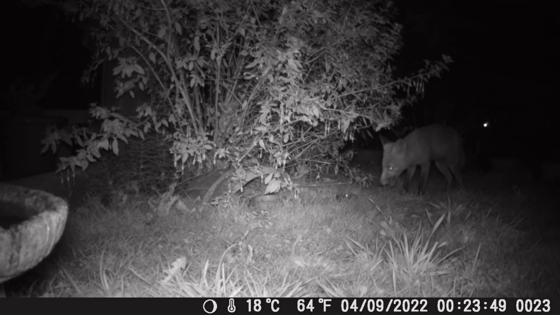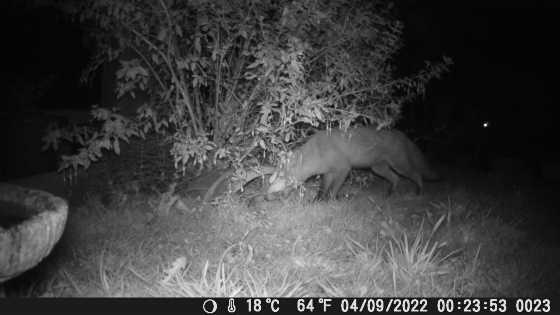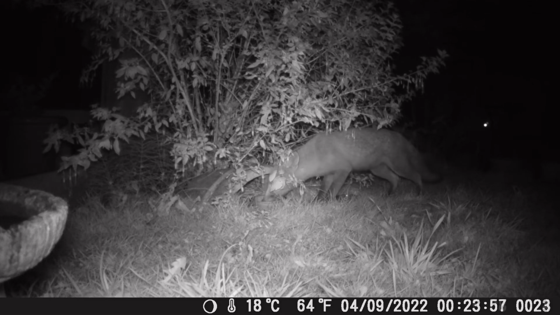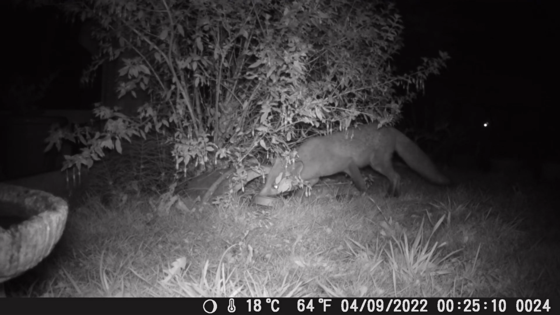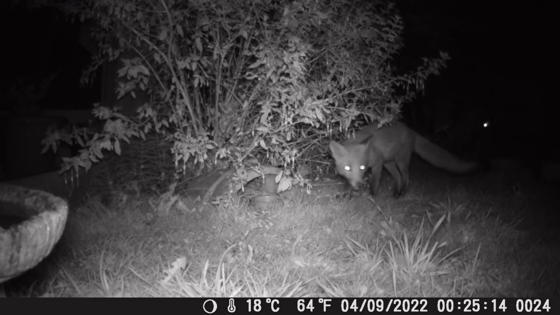Now, I know very, very little about foxes. I'm assuming this is male, could be a female for all I know. It does look to me to be quite young. If anyone's got any idea, leave a note in the comments, let me know what you think, age-wise, sex-wise, whatever. I'd be really grateful, thank you.